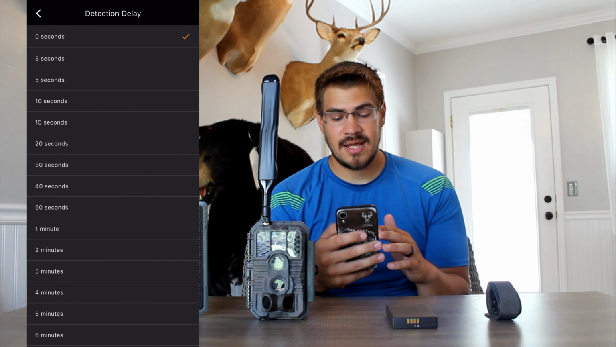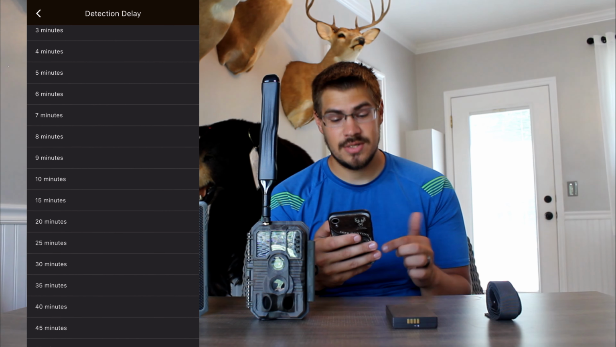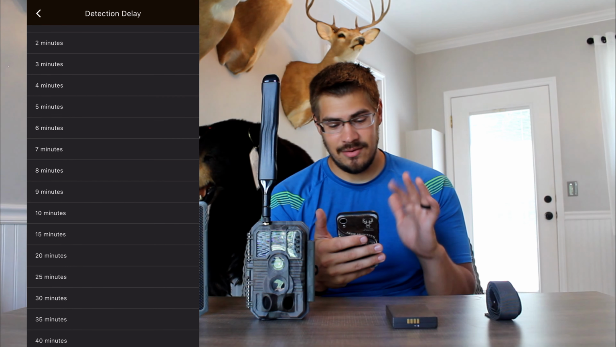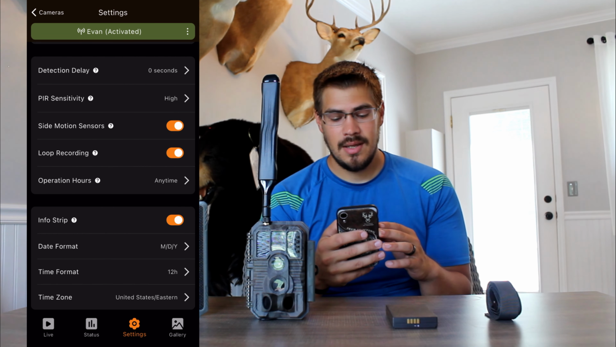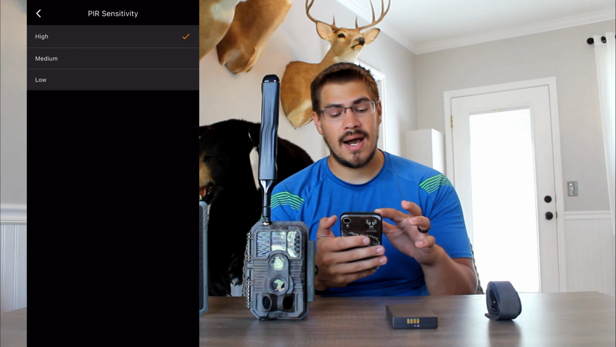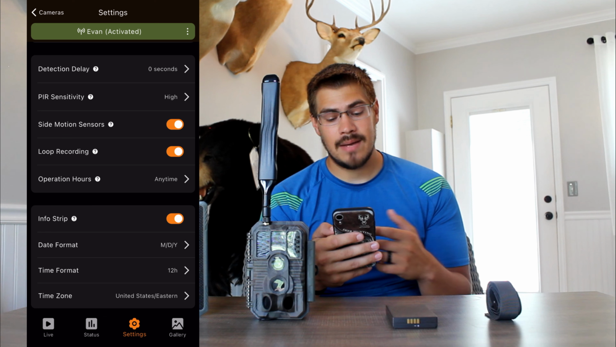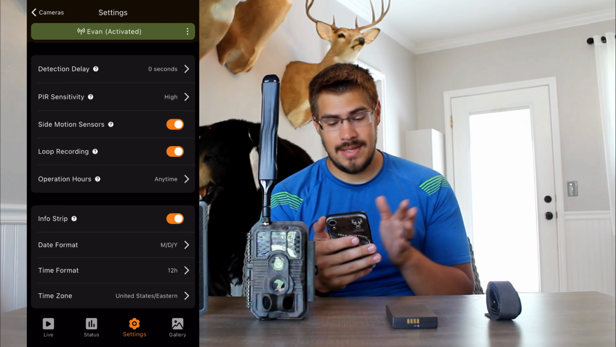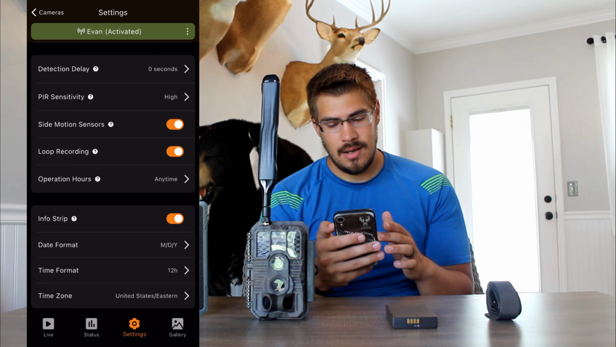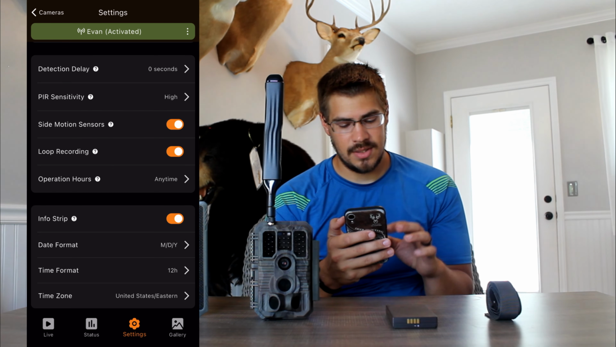Then detection delay, you can set it all the way up to 6 minutes, or actually no, you can go way more. You can set it to an hour. I have it on 0 because as soon as a deer comes in, I want it to be detected. And then sensitivity, I have it on high because if something's way out, I want it to detect it. And then they have the side motion sensors. You want to make sure that you turn those on, or you're not going to get detection on the sides. And that's basically what these cameras right there are for, are the lenses.